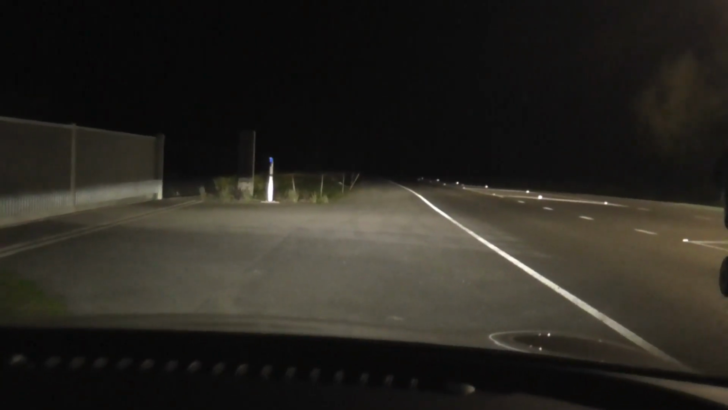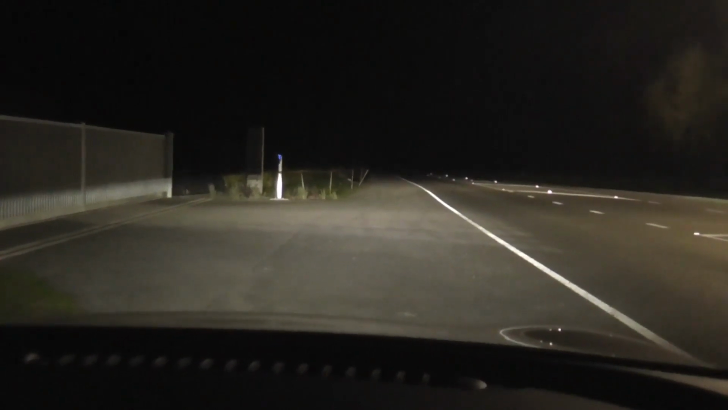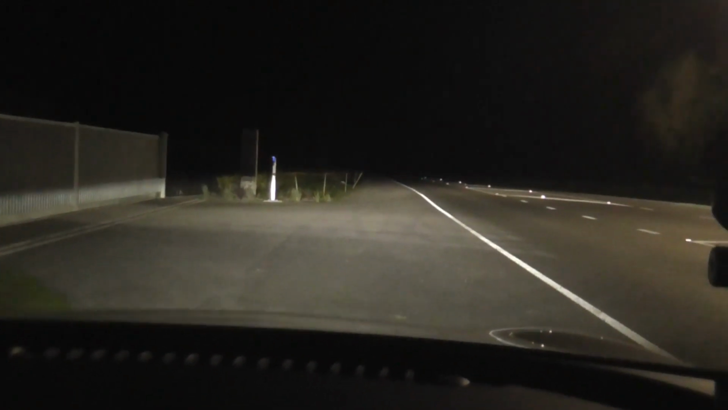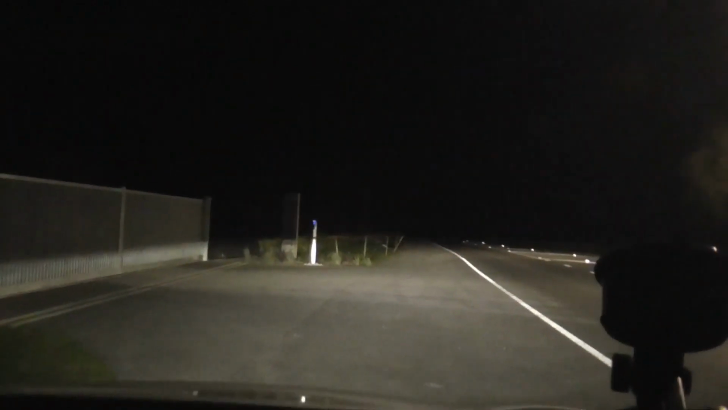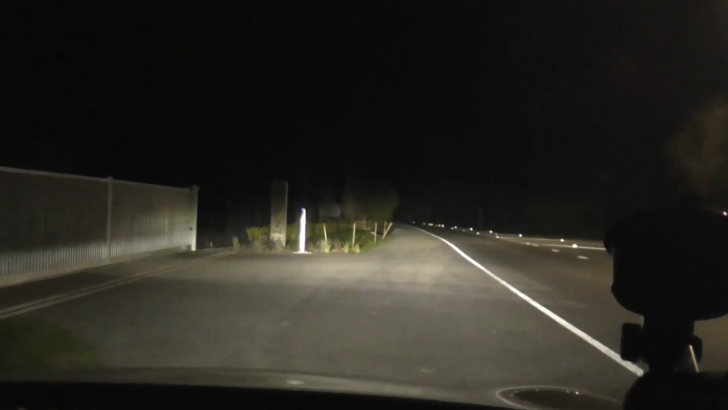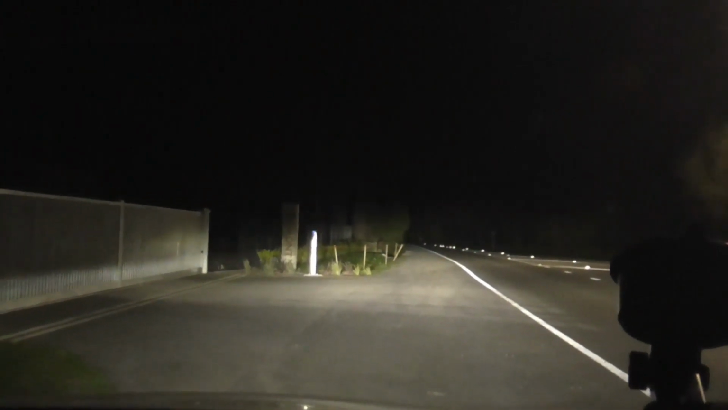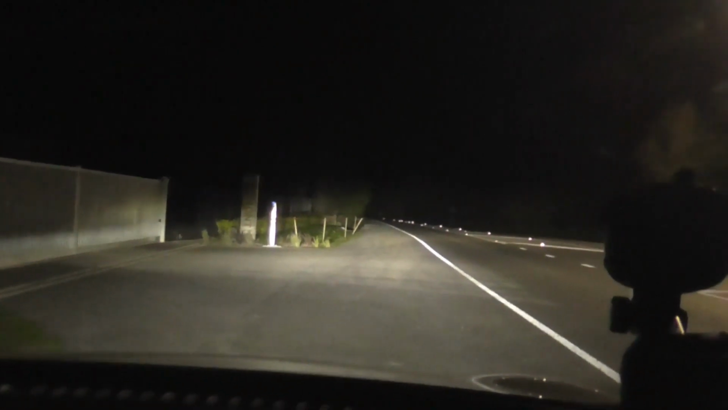I've just got the lights set to the normal headlights with dipped, which is quite good. I'm perfectly happy with how good it is at dipped. If I go to full beam, just by pushing the stick, it seems quite powerful. I'll be interested to see how it goes around corners shortly, and then I'll try the auto dipping, see how that works.